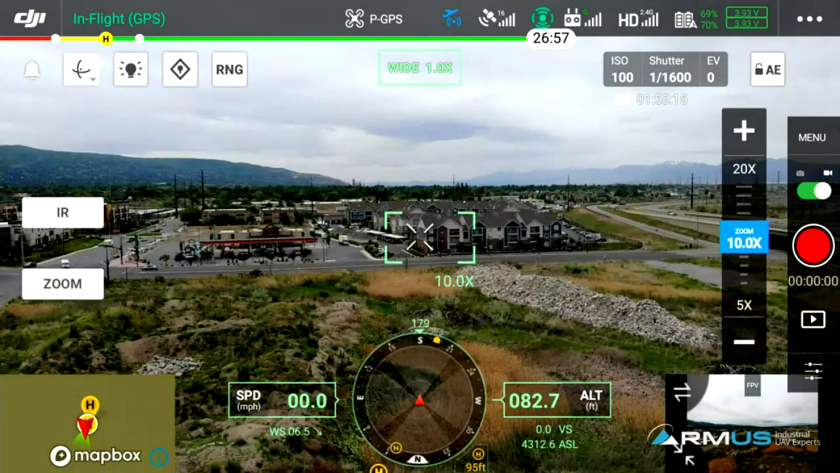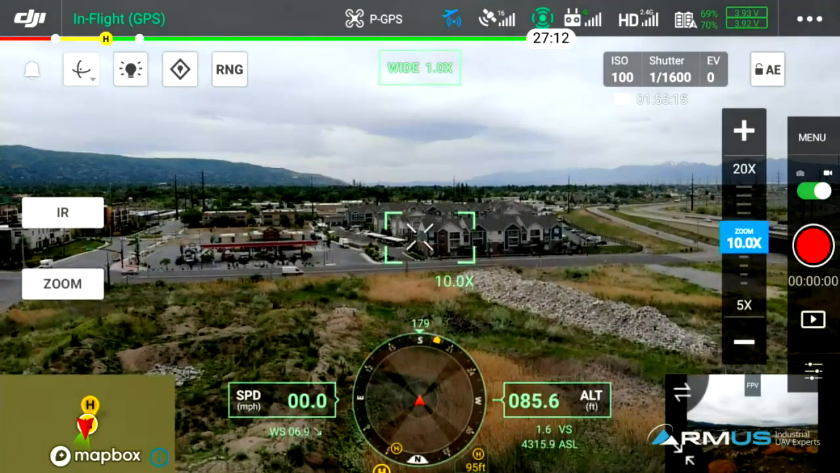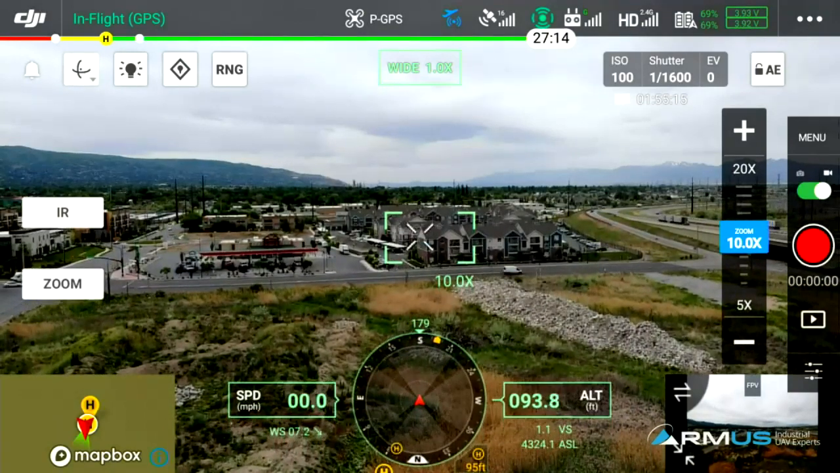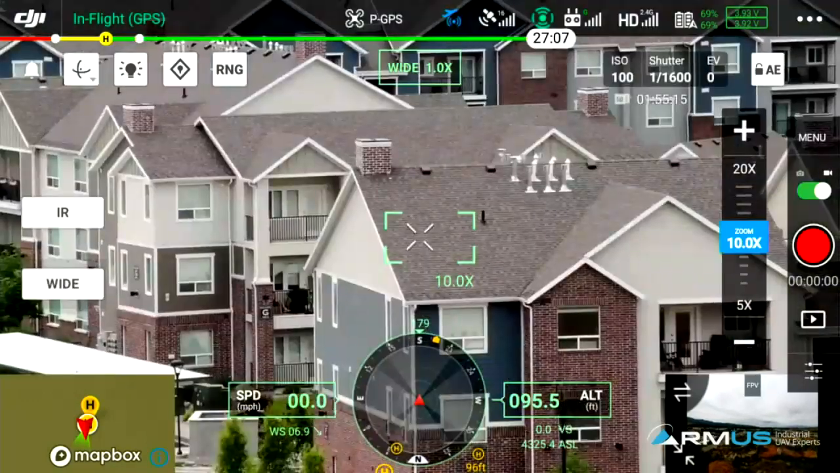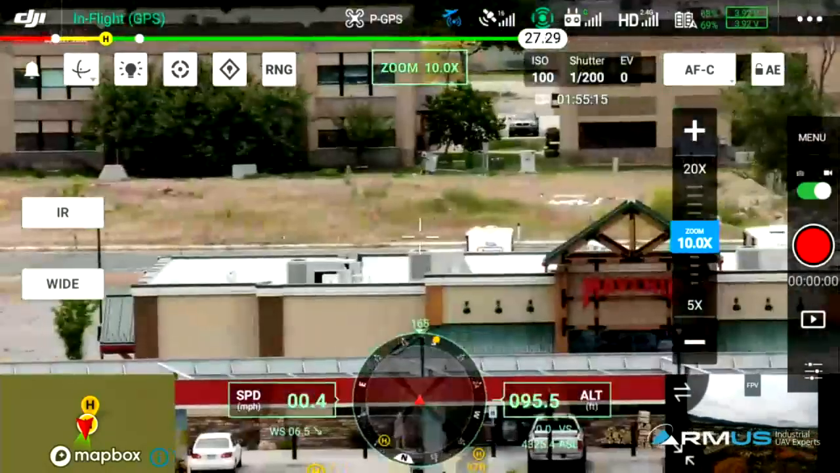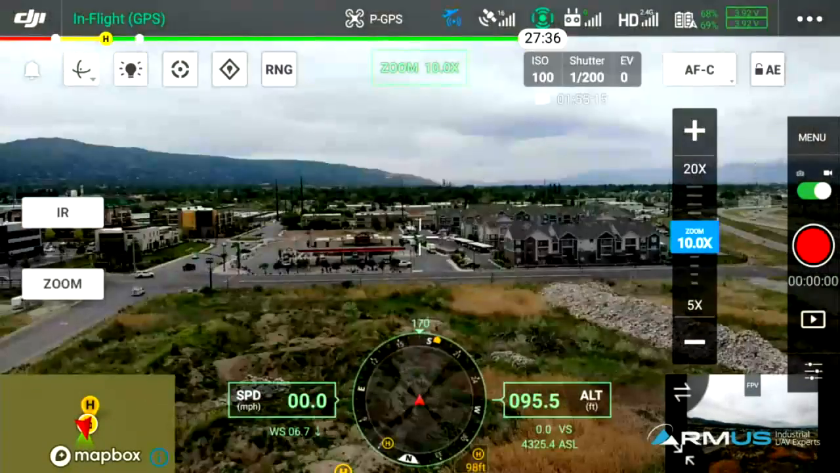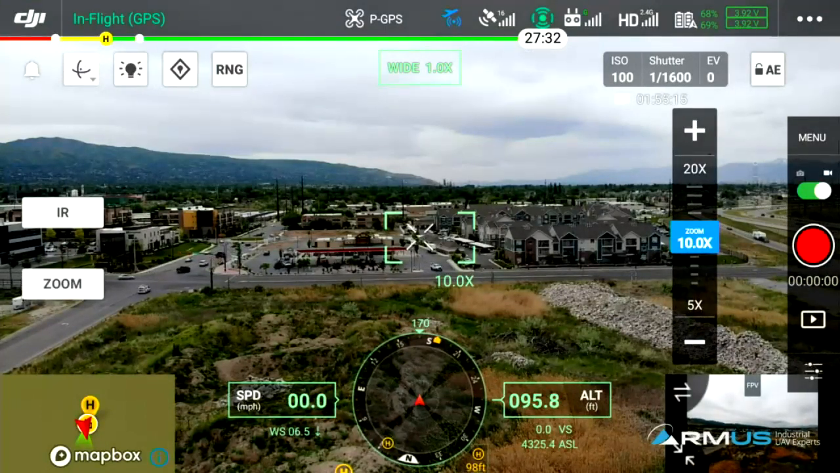So what I'm looking at right now is my wide angle view. On the wide angle view, we have a green box showing up right in the middle of that. That green box tells me if I hit the zoom button, that's what's going to be in my scene when I touch it. So let's do that. Zoom, and there it is with the actual zoom level I had when I moved it. Not bad. If we come back out here to the regular zoom, we can see that.